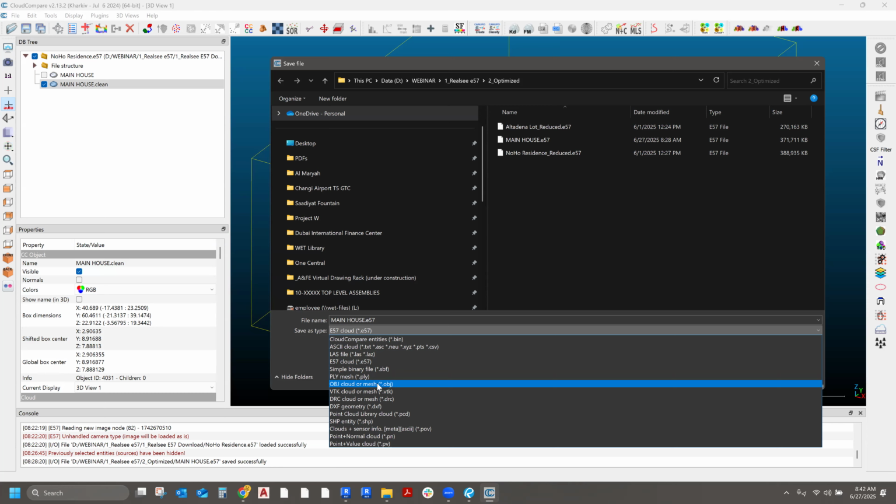But for what I'm showing right now, the point cloud is just there for a reference. I don't really manipulate it whatsoever. I just use it as a guide to trace over. But yeah, you have all these different options, so you could definitely do an OBJ cloud or mesh. That's for sure.